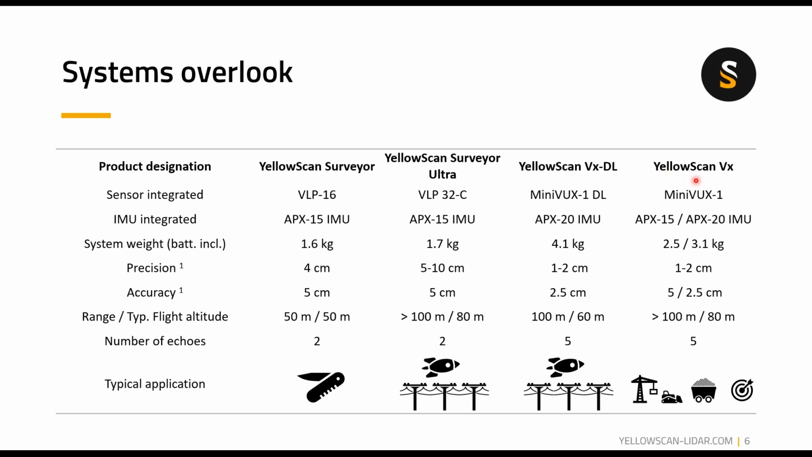Now we move on to the YellowScan VX series. So the VX are the Minivux 1 integration from Riegl still. It's coming in 2 different versions. One is integrating the APX15 IMU, and the other one is integrating the higher grade APX20 IMU. Both are still from Applanix. So the APX15 version will give you 2.5 kilogram system weight, still with the battery included, with a precision of 1 to 2 centimeters and an accuracy of 5 centimeters.